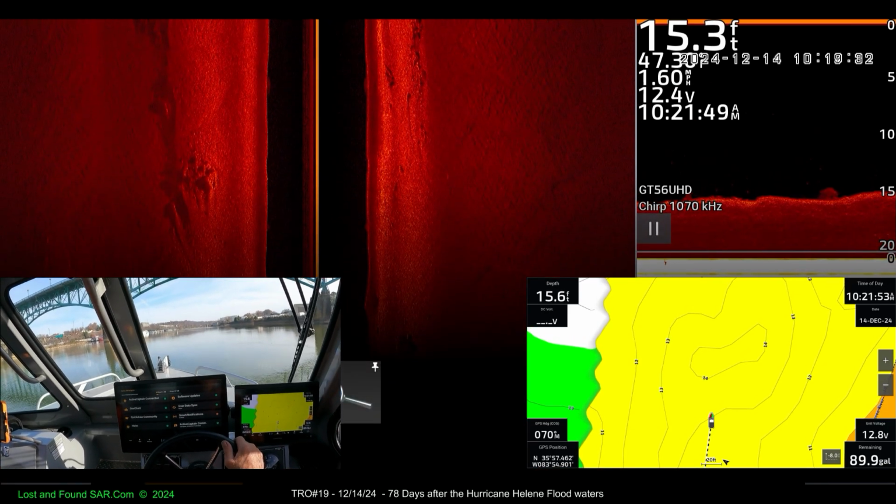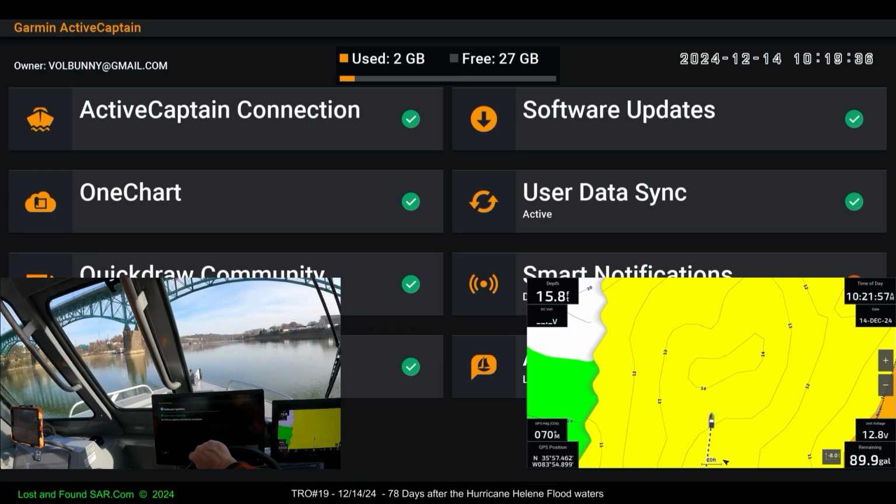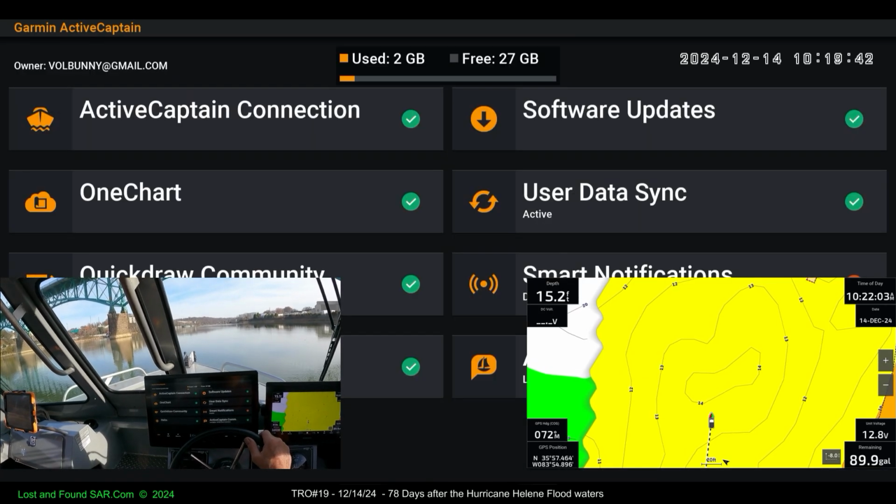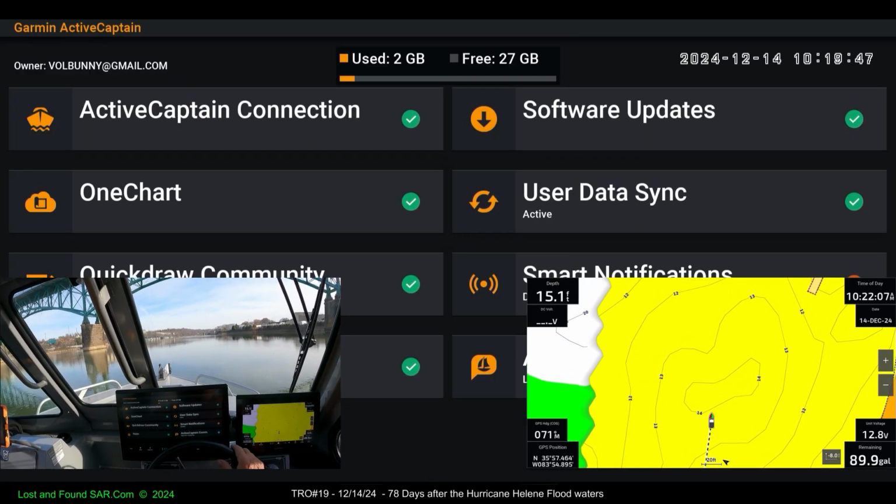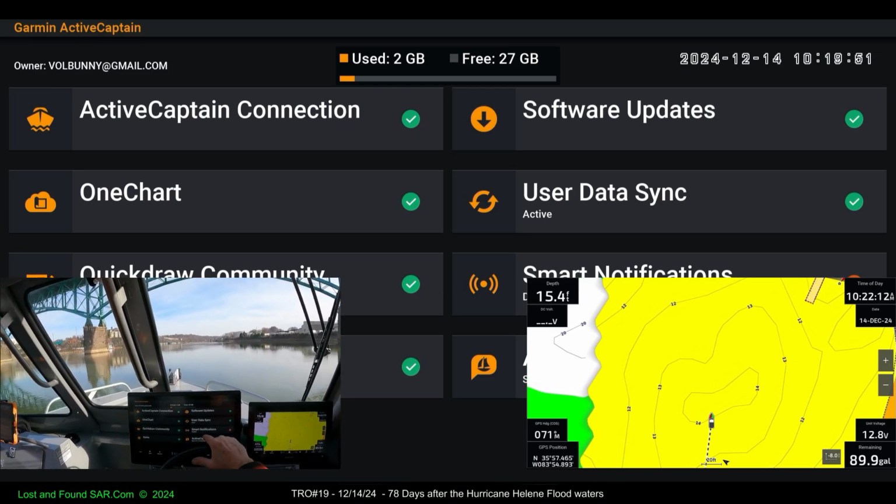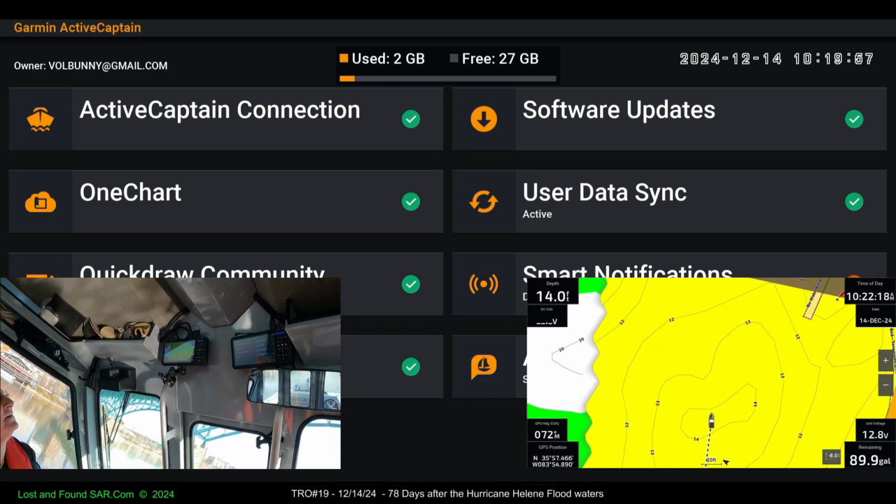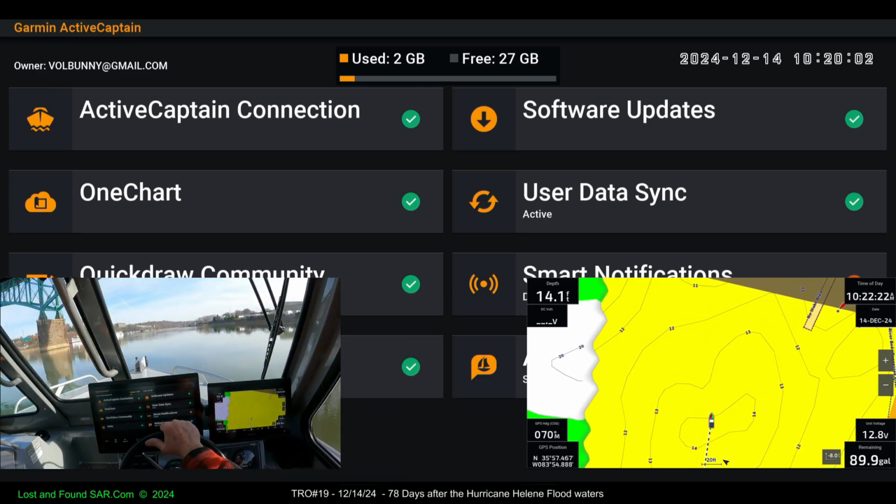Vessel, Active Captain now, and software updates are here. No software available. That doesn't mean anything because we've played this before. And then usually this, yeah, see now that's starting. There it is. See, now it's transferring. Step 1 of 2. We just pushed a button, and you'll see that if my wife is still recording. Yeah, it's still recording. And the other one? The other one's the nav screen. Is it recording? Yeah. There you go.